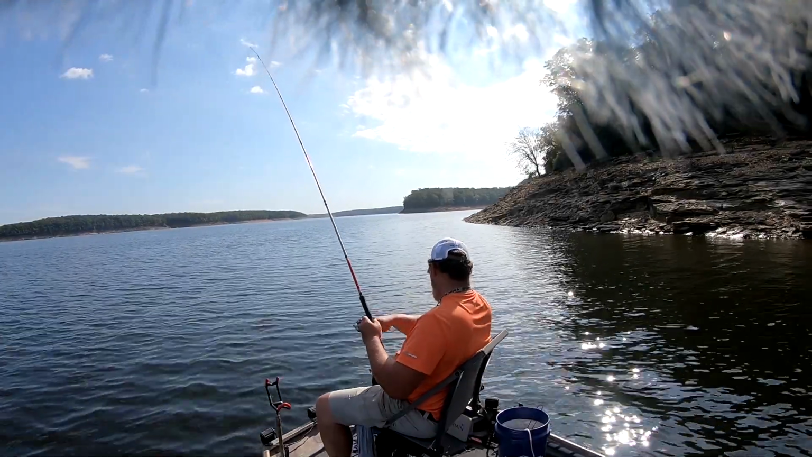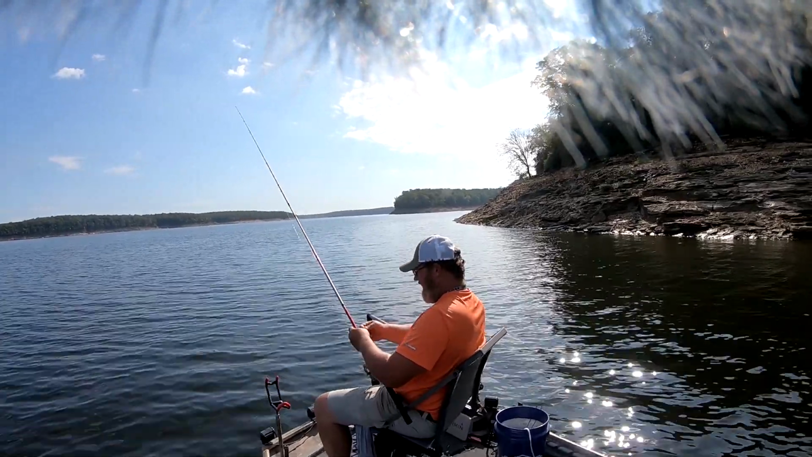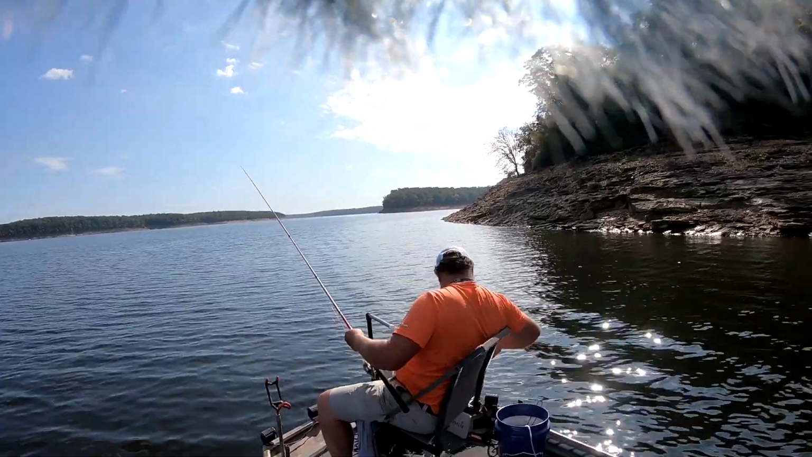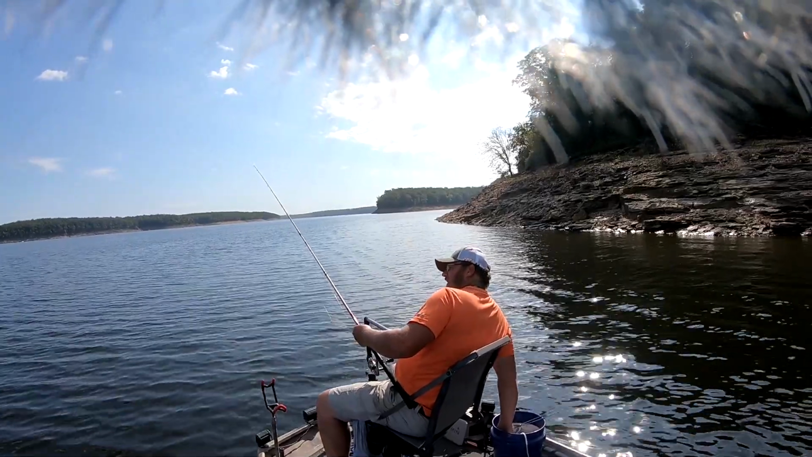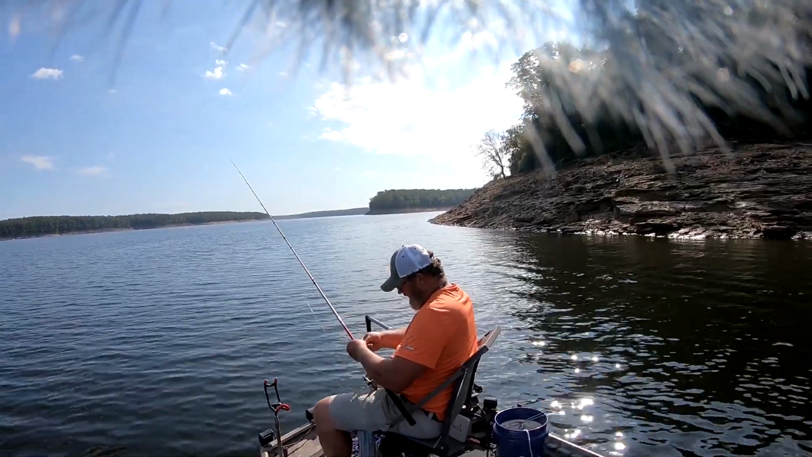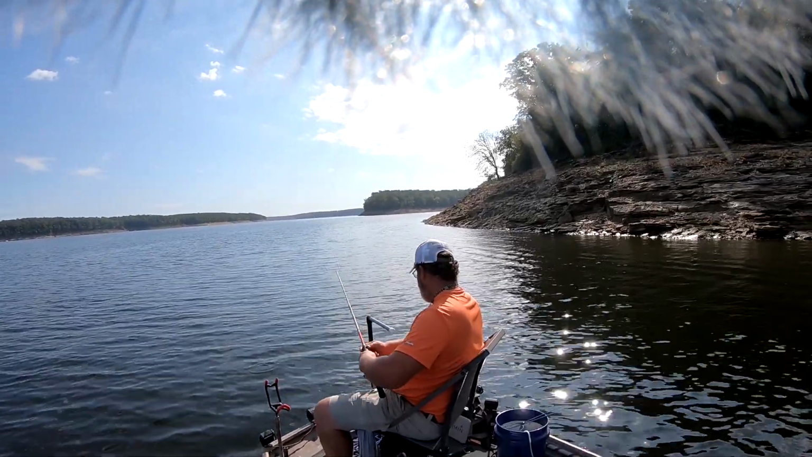Oh, he was on there. They're not thumping it real hard now. When I caught the first couple, they hit really hard and grabbed it and pulled it a little bit. Now they're a little skittish, and they're just grabbing a hold of it, holding on to it. So you gotta kind of move your rod tip a little bit just to feel them on there and know you got them.